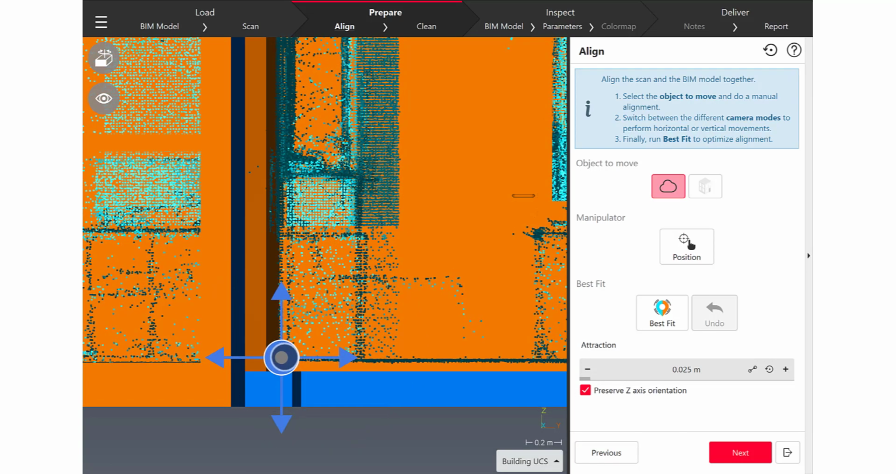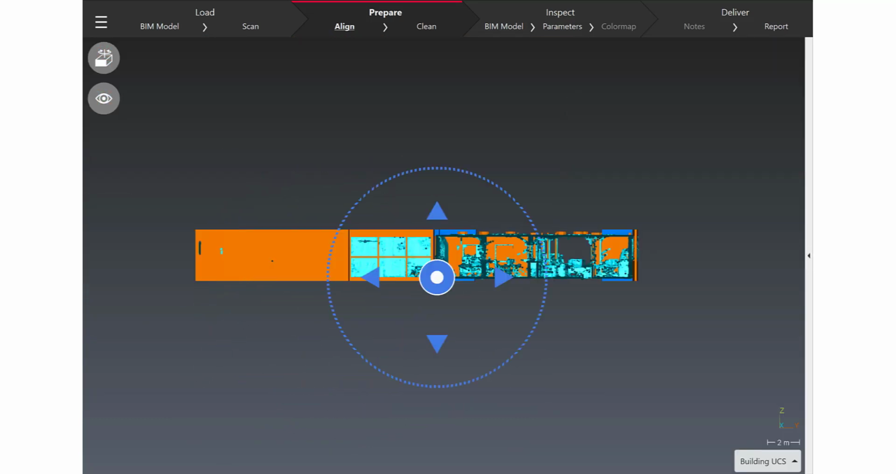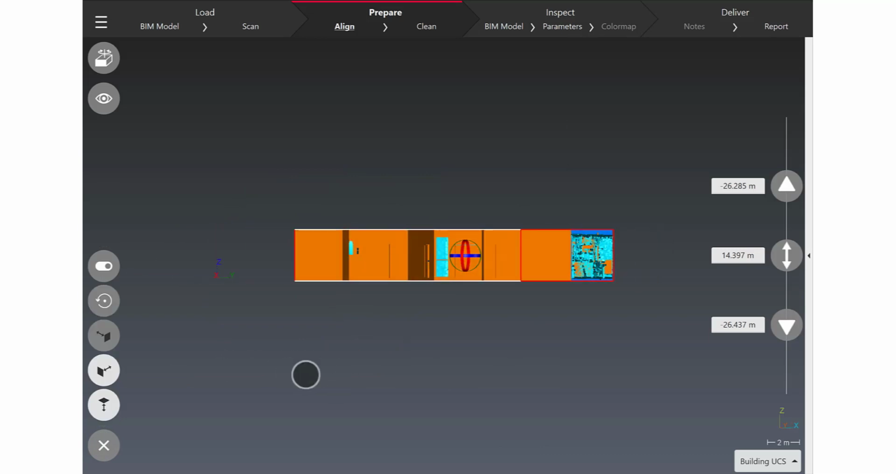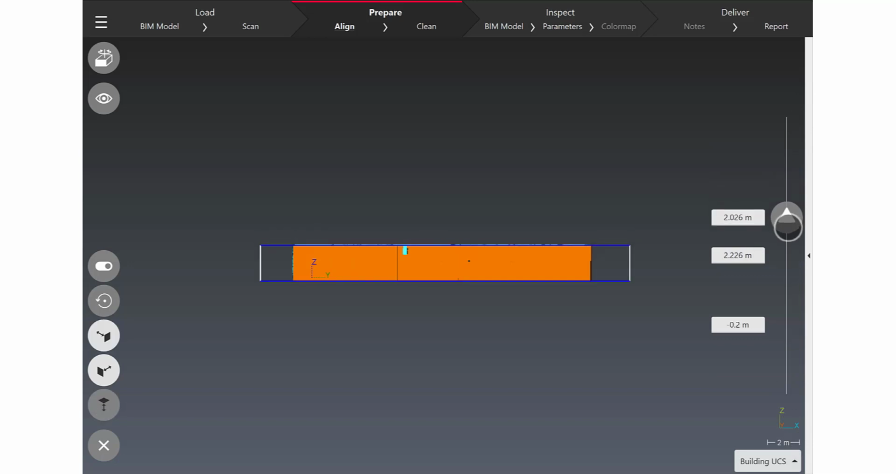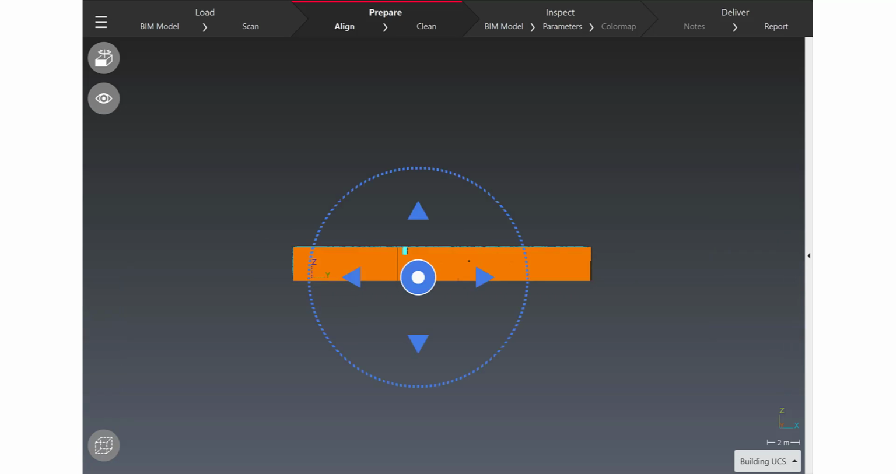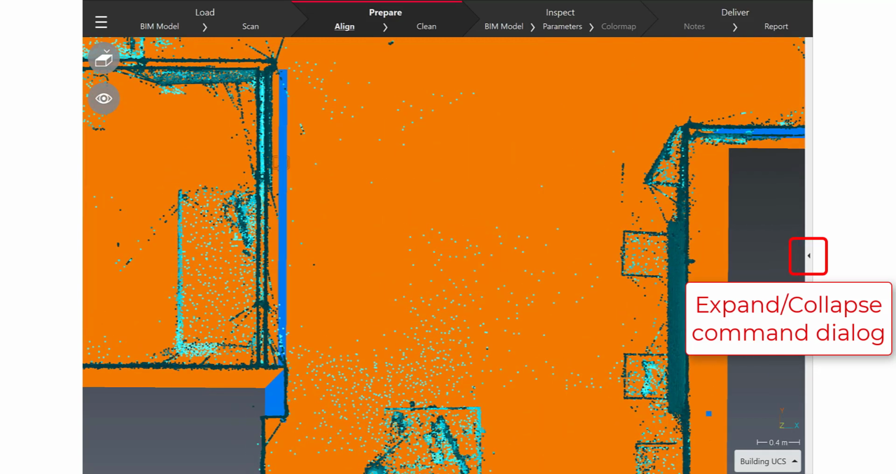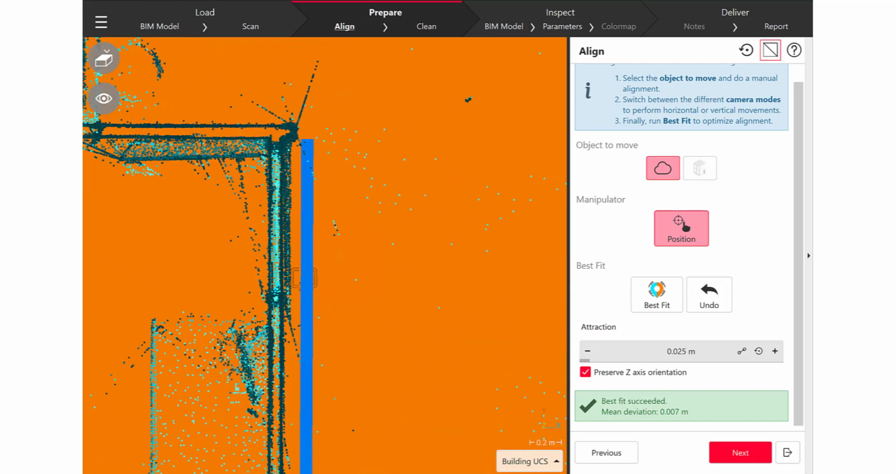After a first rough manual alignment that I've done, here I'm using the new limit box that has been definitely upgraded for touch usage, so the ability to edit a limit box in the field when you handle the tablet with your hands. And so finally, thanks to this limit box, I can see what happens inside my building and refine my manual alignment between the two objects.